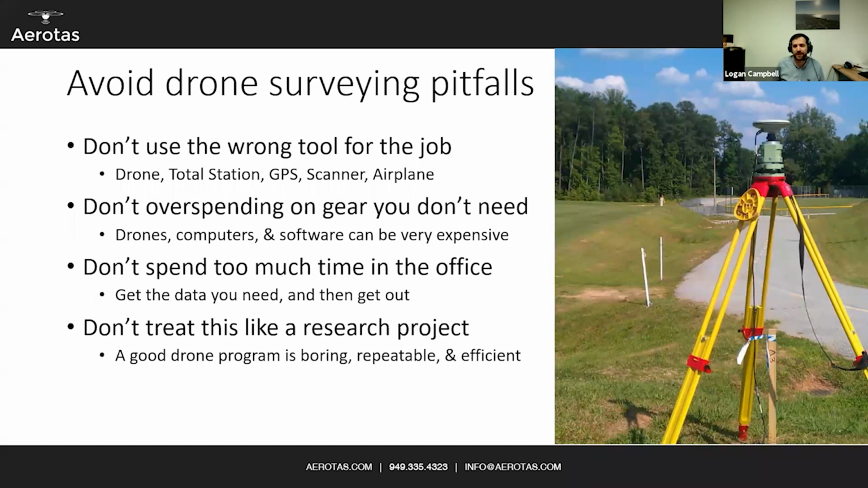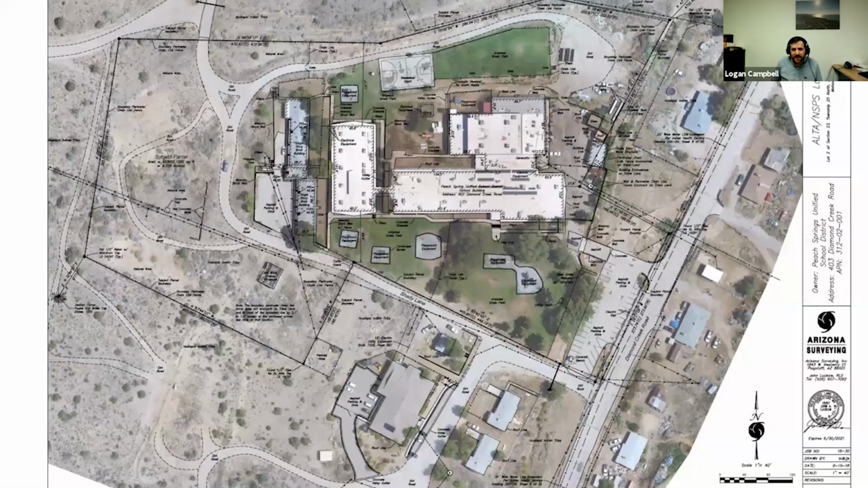And that is a good thing, because it's reliable. It gets you what you need. Because what you need at the end of the day is a survey.